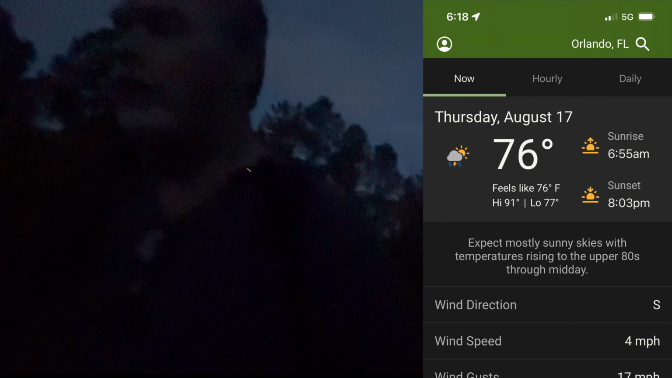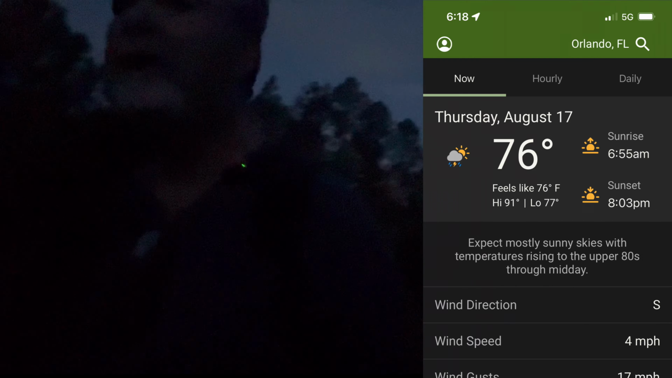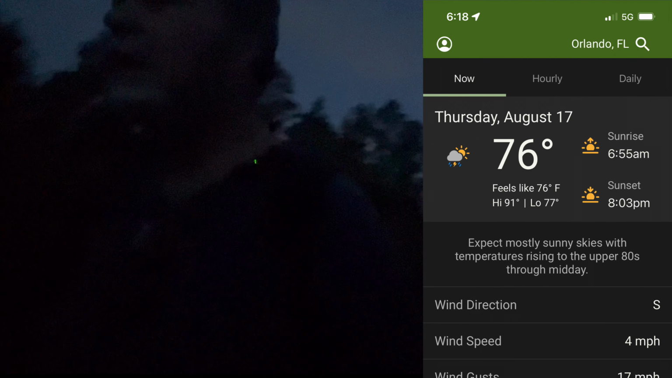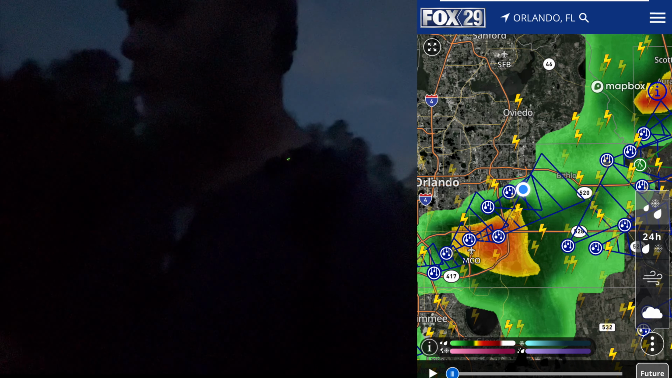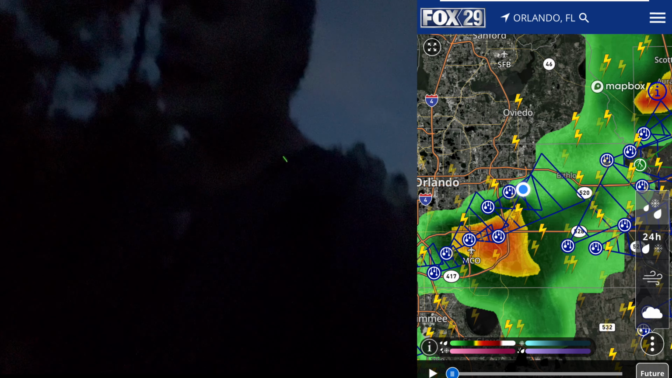It's 76 degrees, and they got some heavy rain last night, yesterday afternoon to this evening. I think about 2 to 4 inches fell, and it's pretty flooded right now.